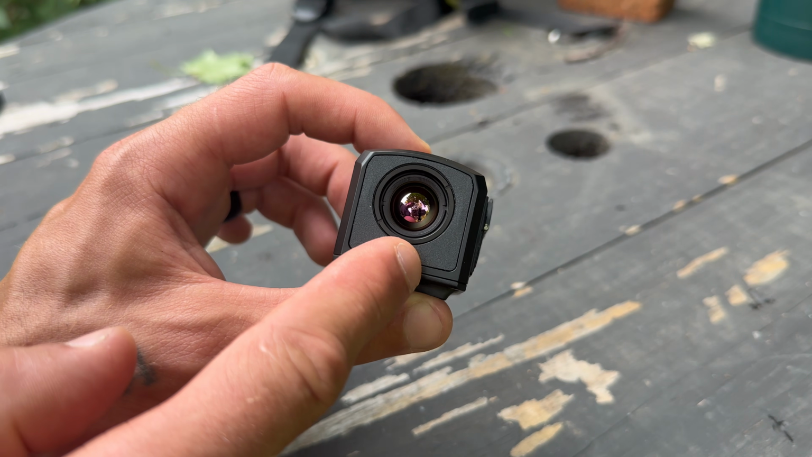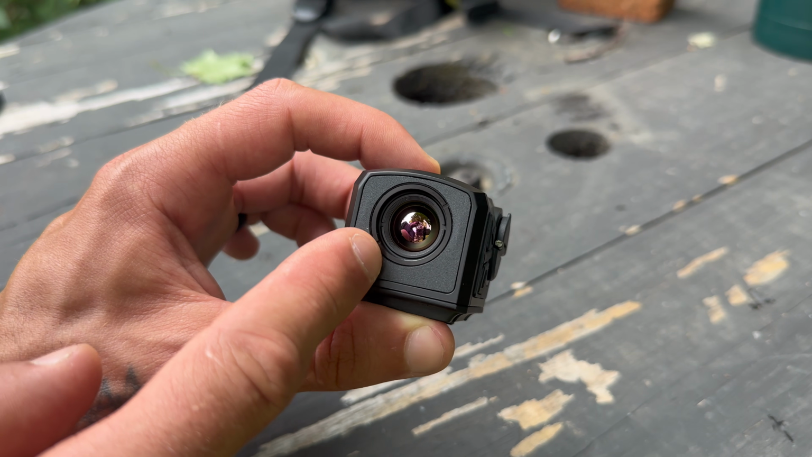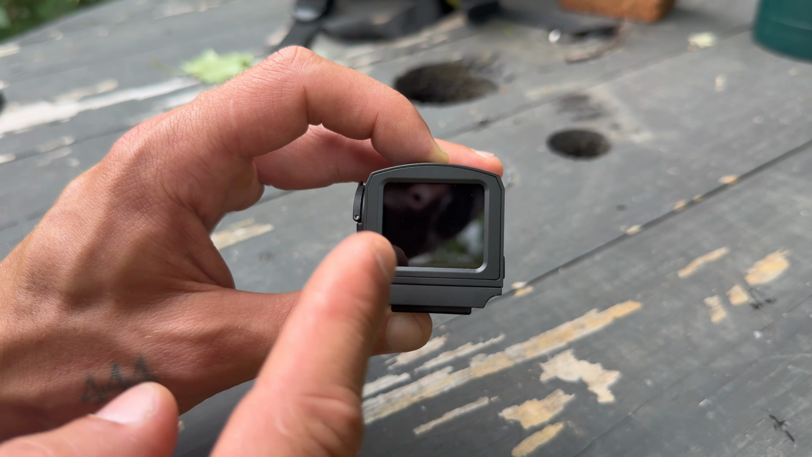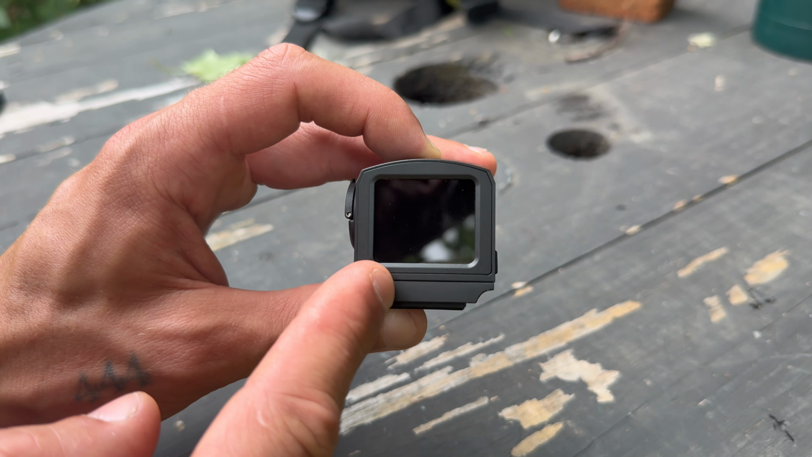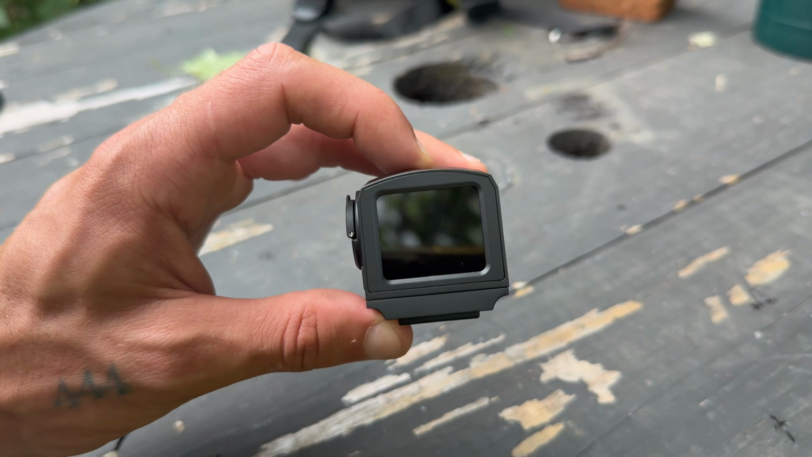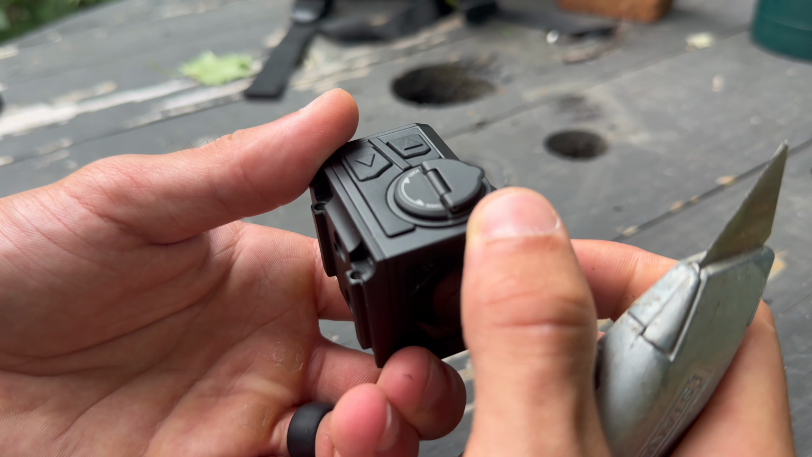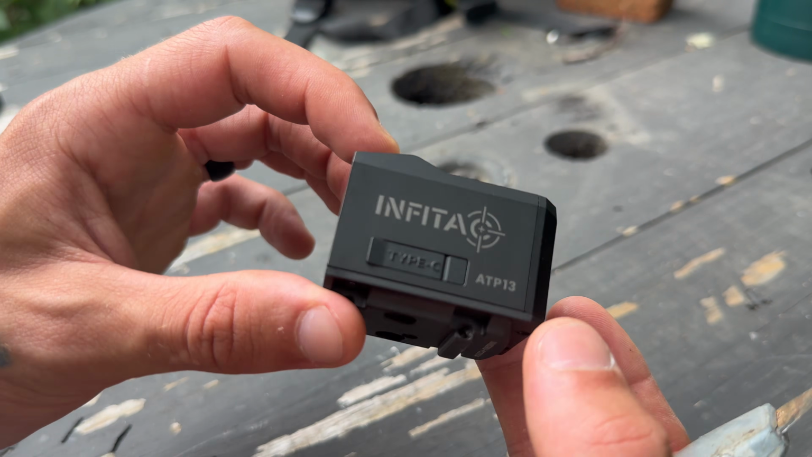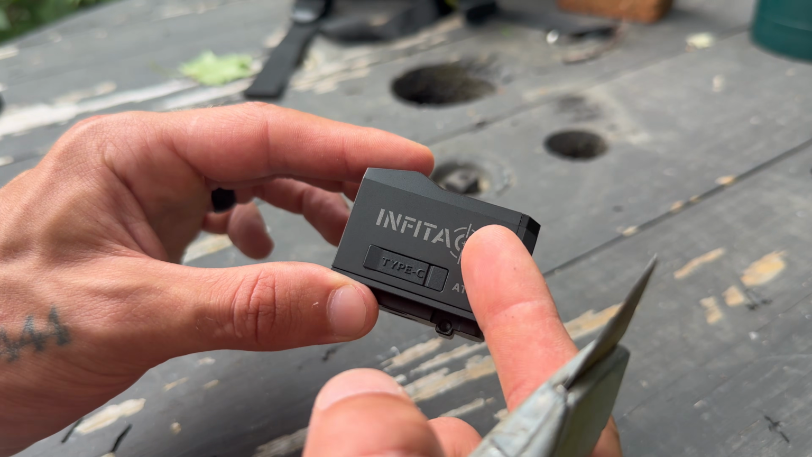The objective lens is a beautiful looking fisheye at the front that's seated in properly, but has no protection, which worries me in case it gets hit by a BB. And same goes for the screen at the back. The enemies are less likely to hit this, but if it does make contact with a BB, I don't know how well that's going to fare. After painfully scoring the surface, I can confidently tell you that this is made of plastic, so the external construction can be better. I wish this was aluminum.